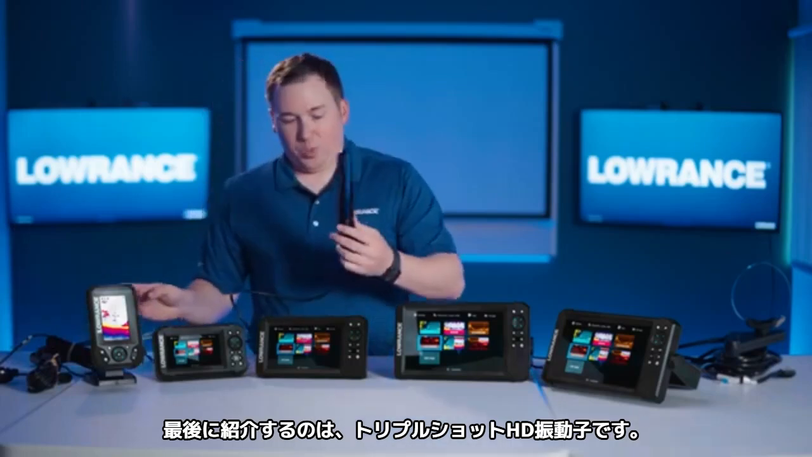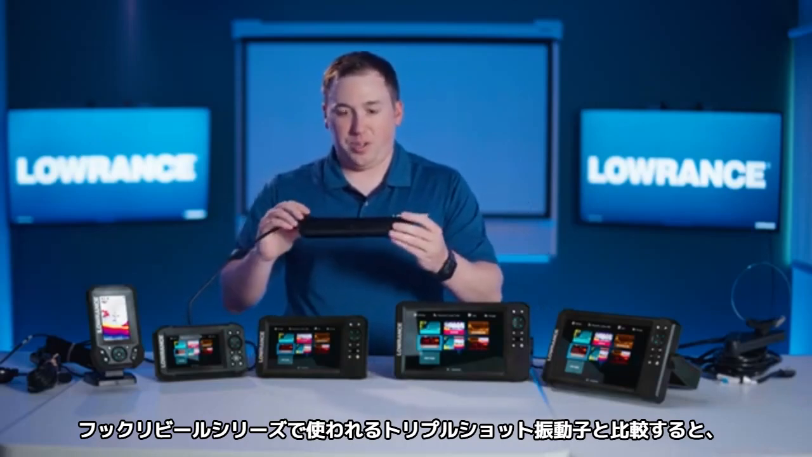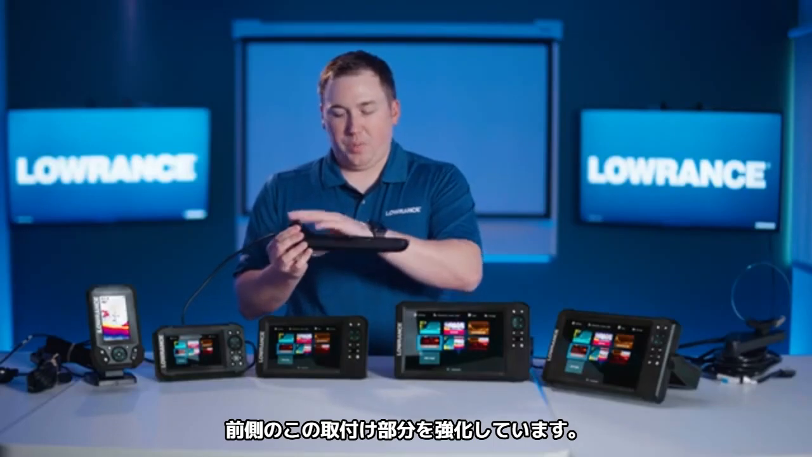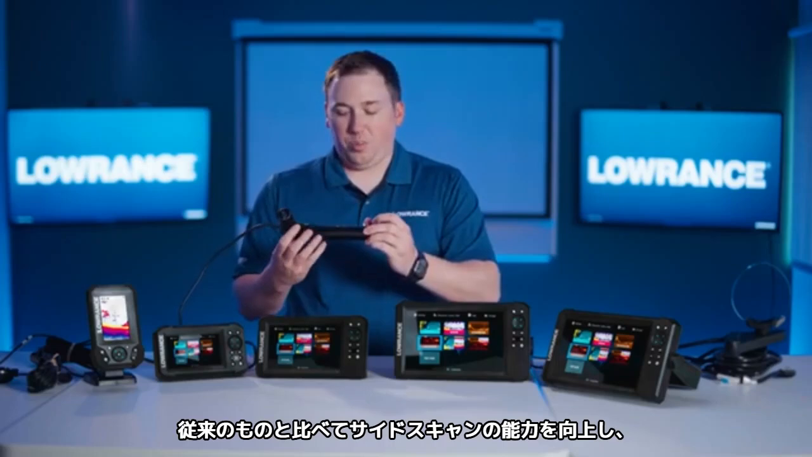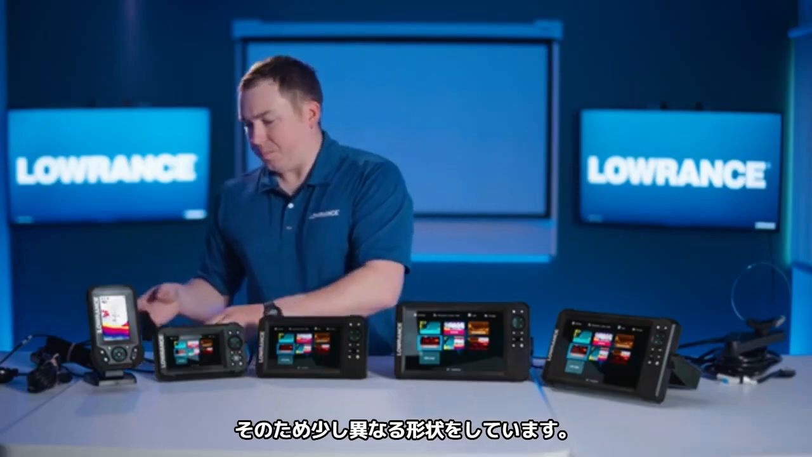Lastly is the new triple shot HD transducer. And if you compare this to the triple shot transducer from the Hook Reveal series, you'll notice this one's a little bit bigger and a little bit more robust, if you want to call it that. So we strengthened up some of the mounting up here on the front. Also, there's a new element configuration in here that improves the side scan performance as well as the traditional sonar performance versus the old one. So that's why it looks a little bit different.